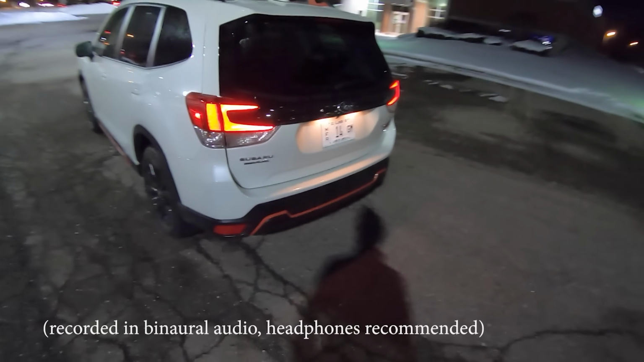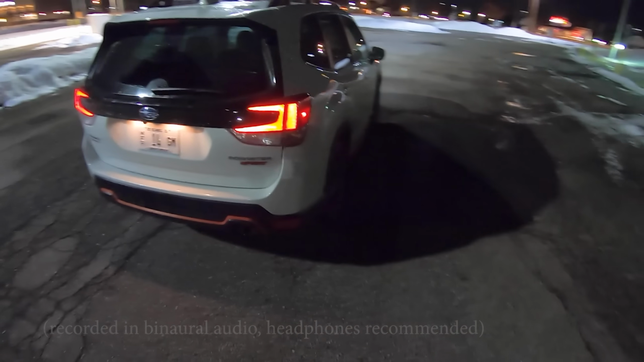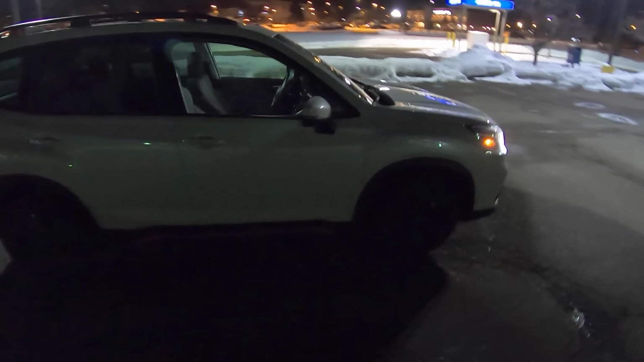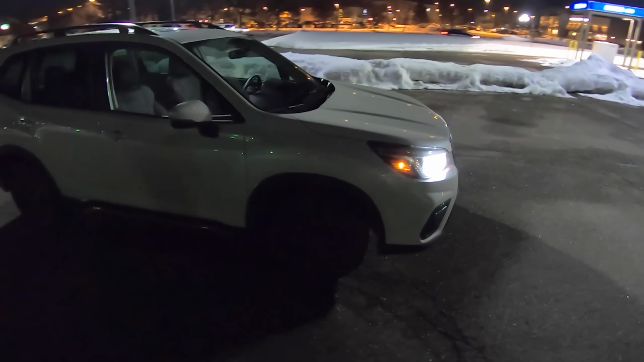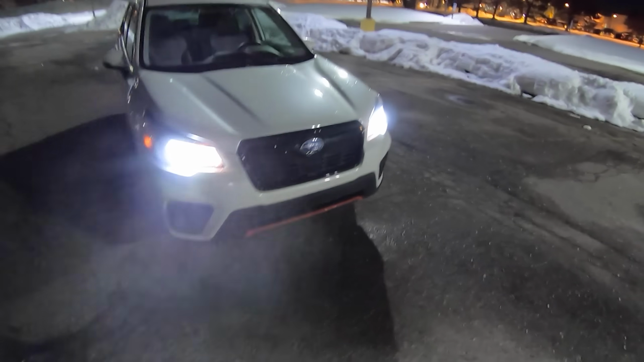Hey guys, tonight I have the 2019 Subaru Forester Sport. I figured I'd start off this week with a night drive on this car and give you some of my first impressions on what this is like to drive and just kind of live with on day one. What are my initial thoughts?